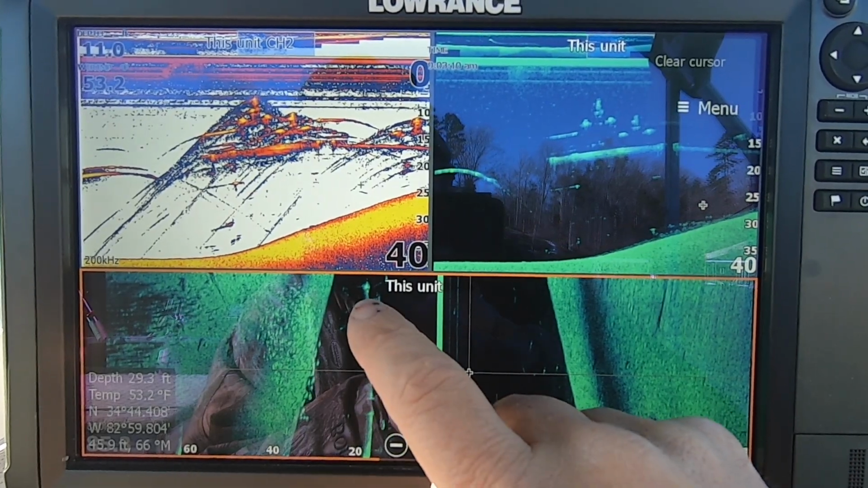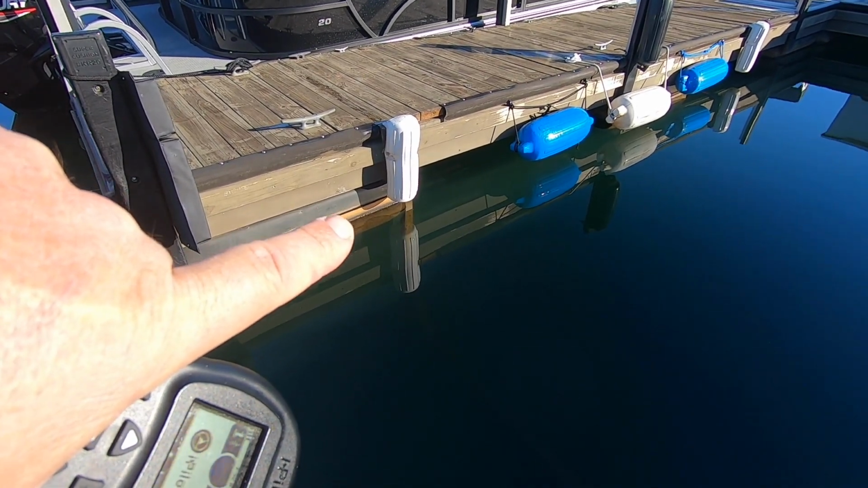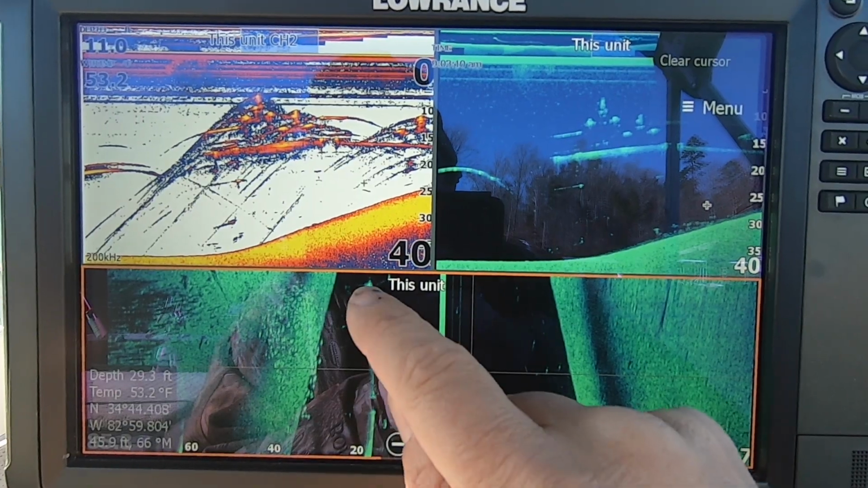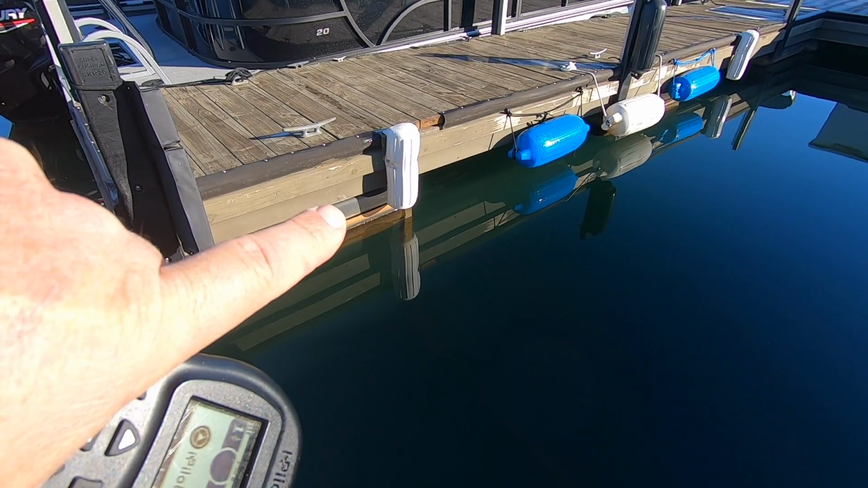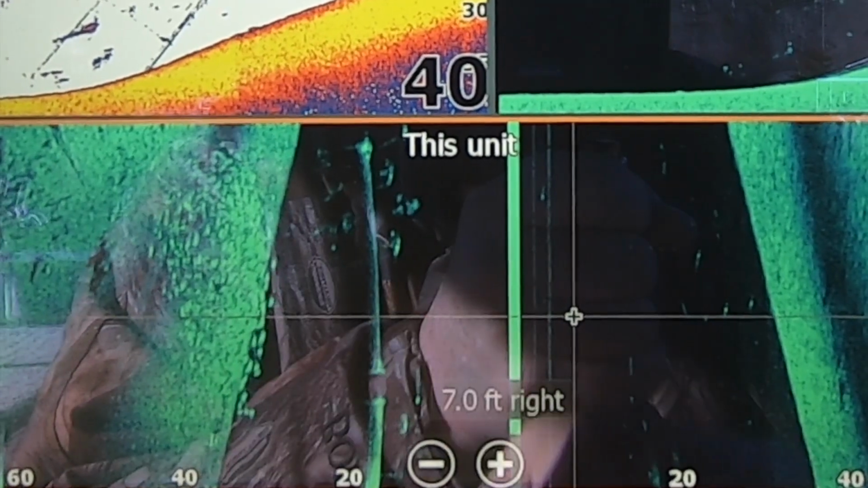So the bars that are underwater, hopefully I got a good shot of those to show you what those look like and what's going on with those particular bars. That's where the real bright spots on each end are the vertical posts that come down and go into the water. So we're looking down on it. This black part is the water column.